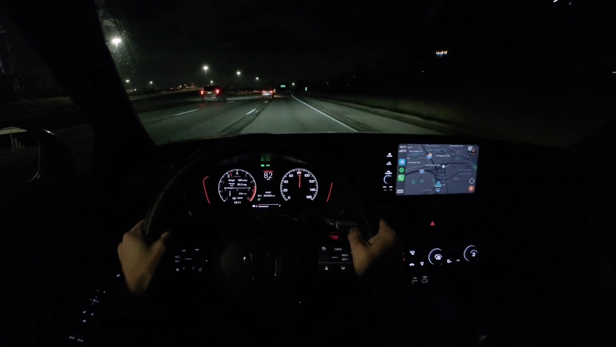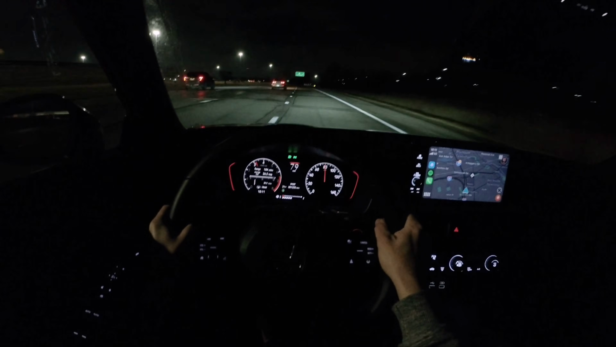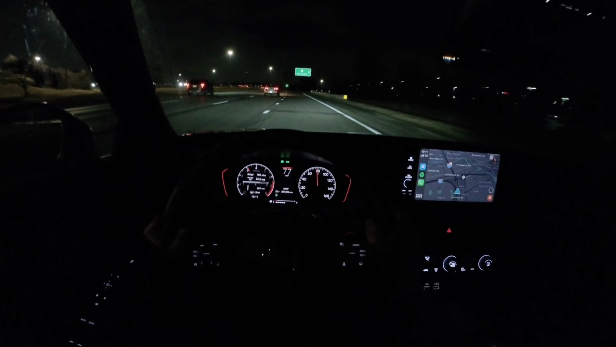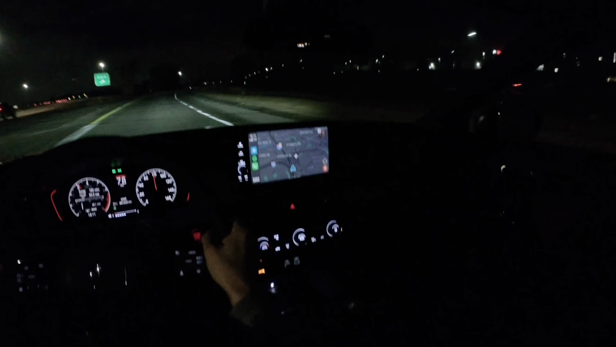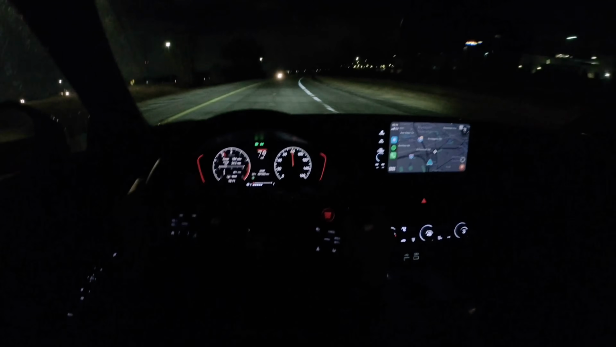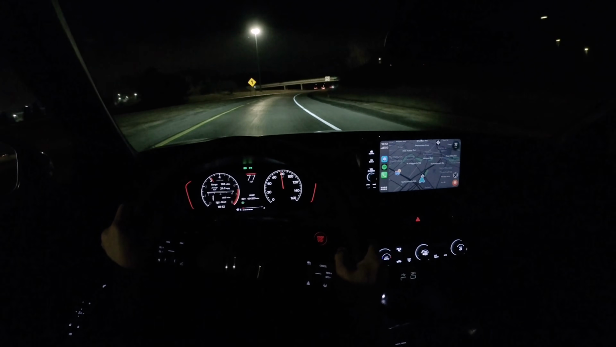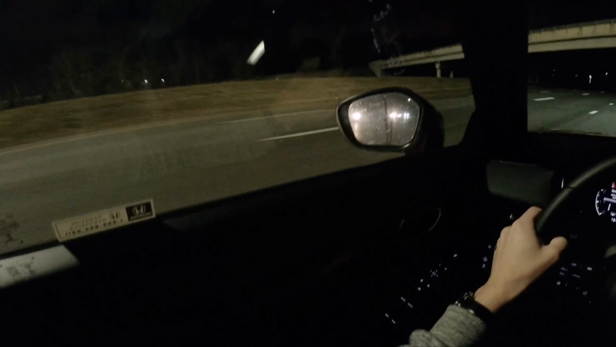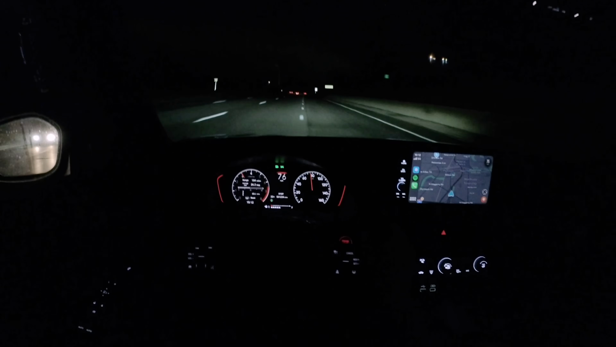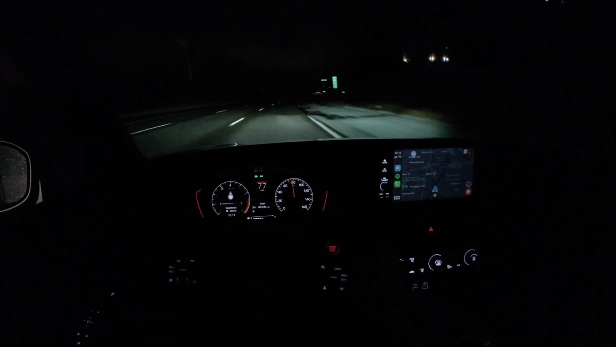Quite a bit of tire noise on this pavement surface. Dark you can get with these gauges too. That's cool.